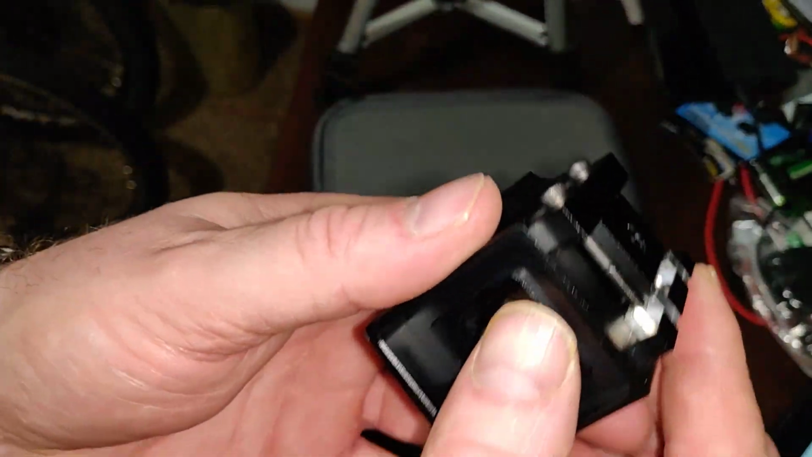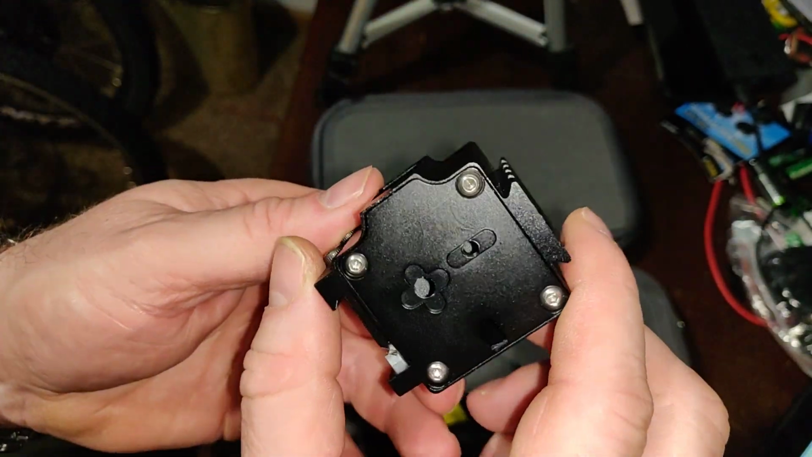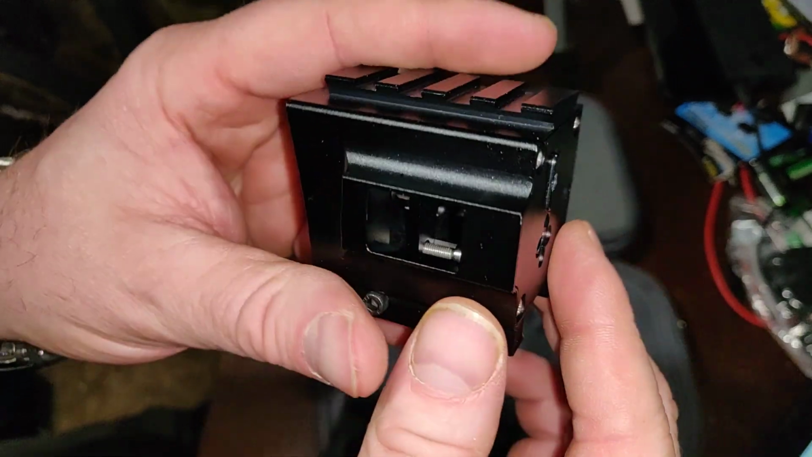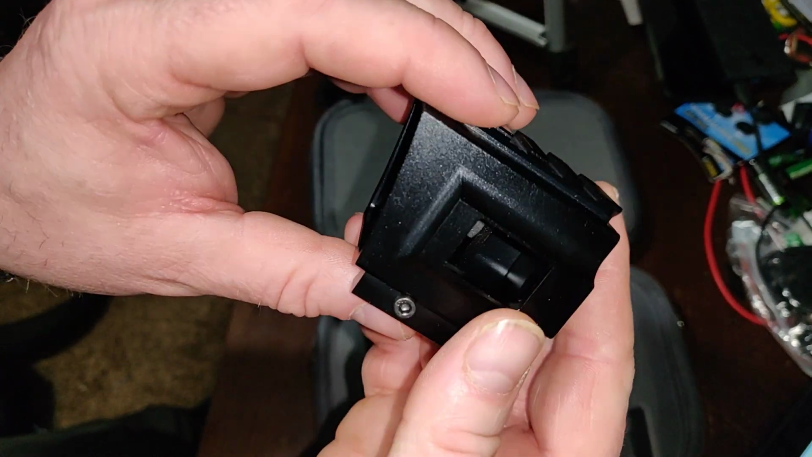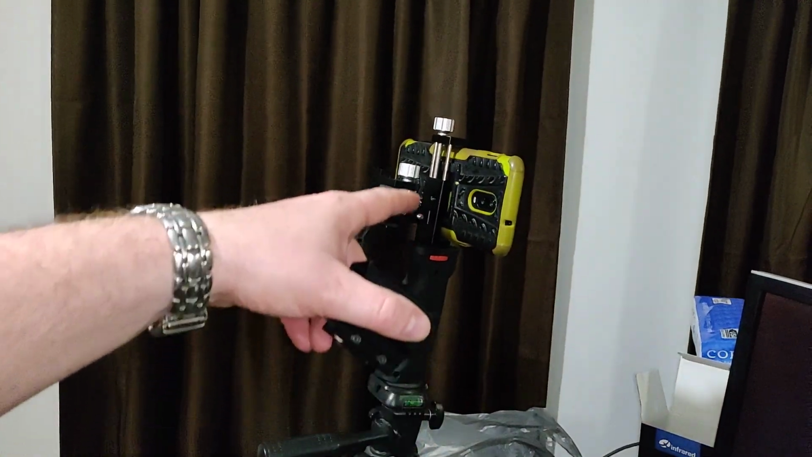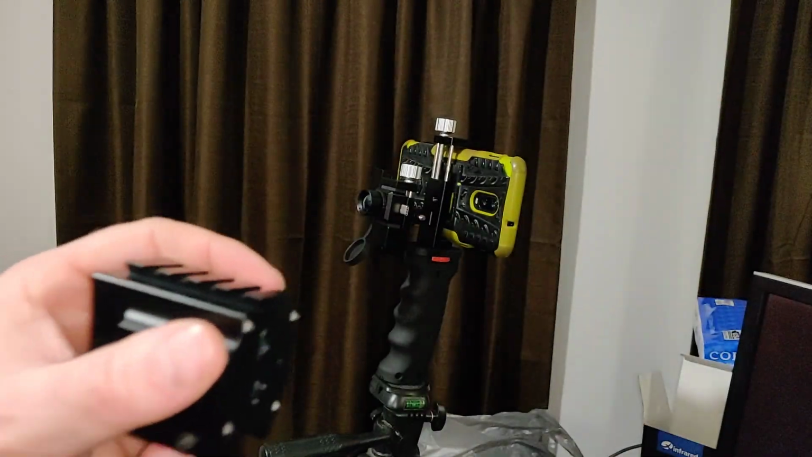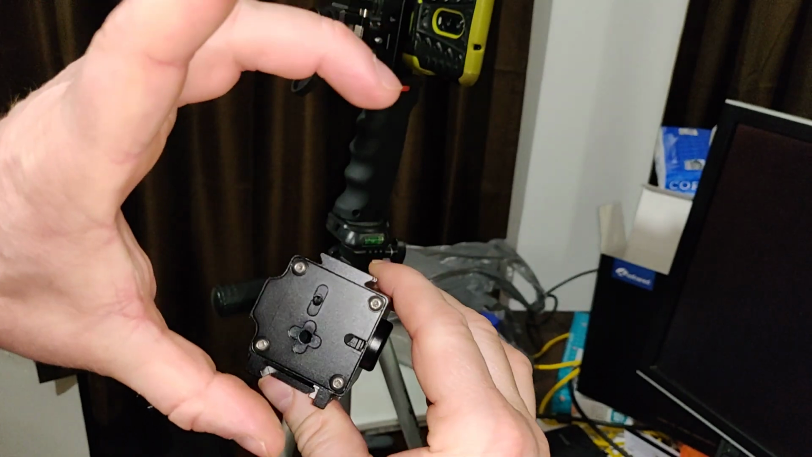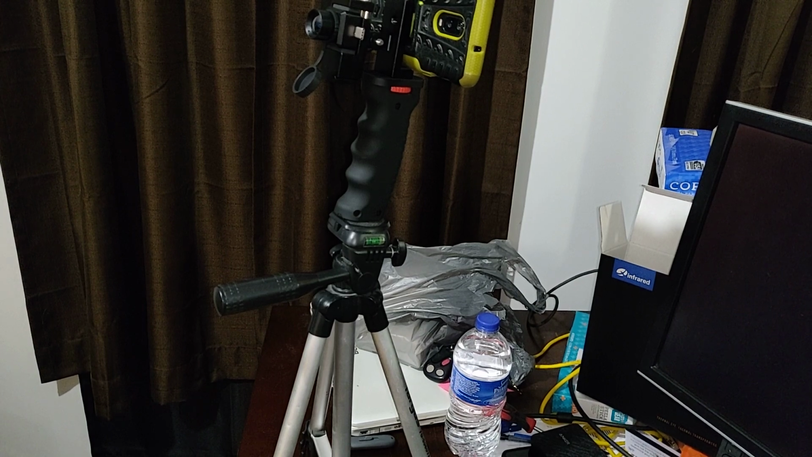Or you take this apart, and you'll see that you got your Picatinny grooves here for your weapons. You'll take this back plate off and slide the camera in, and the lens will actually pop out the front a little bit. Okay, and part of this assembly for the phone, you can unbolt it from all of that and bolt it to the back of this, and then the clamp for the phone would sit like right here. And then all of that assembly would sit on your weapon. And it has crosshairs in the app, and you could zero the crosshairs. So that looked pretty sweet.